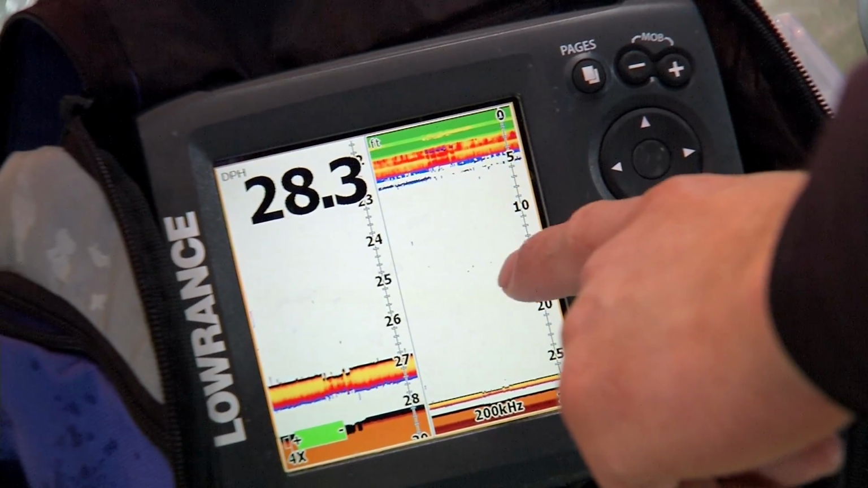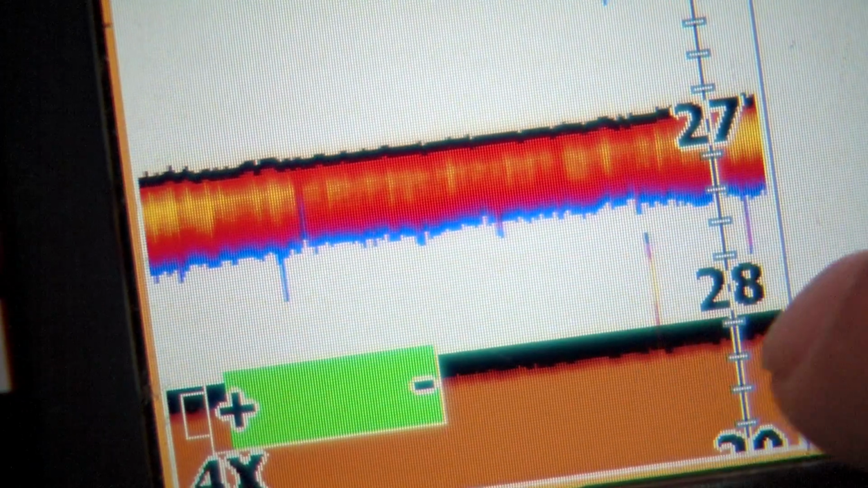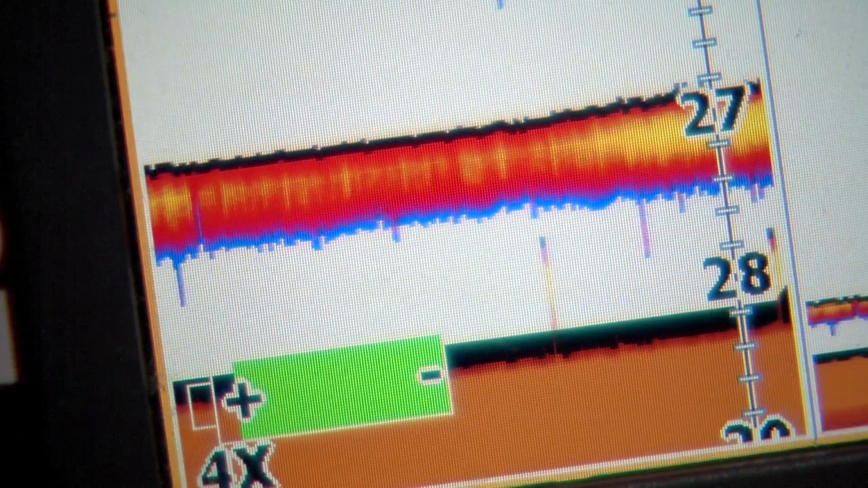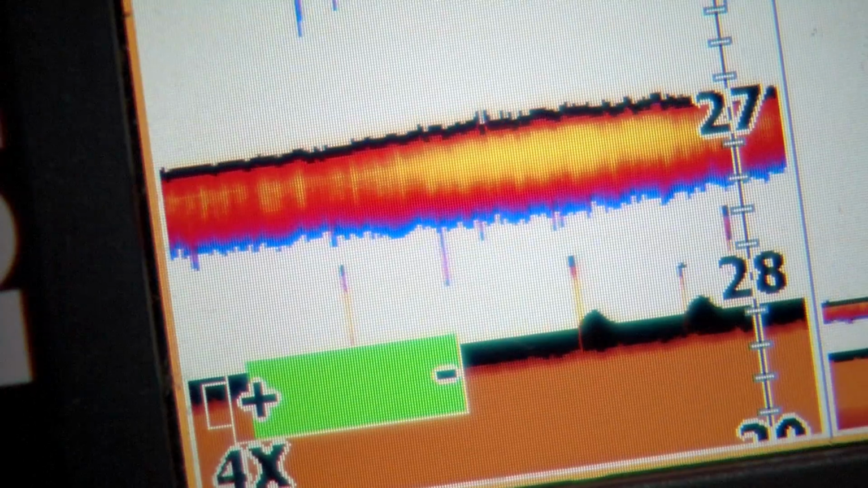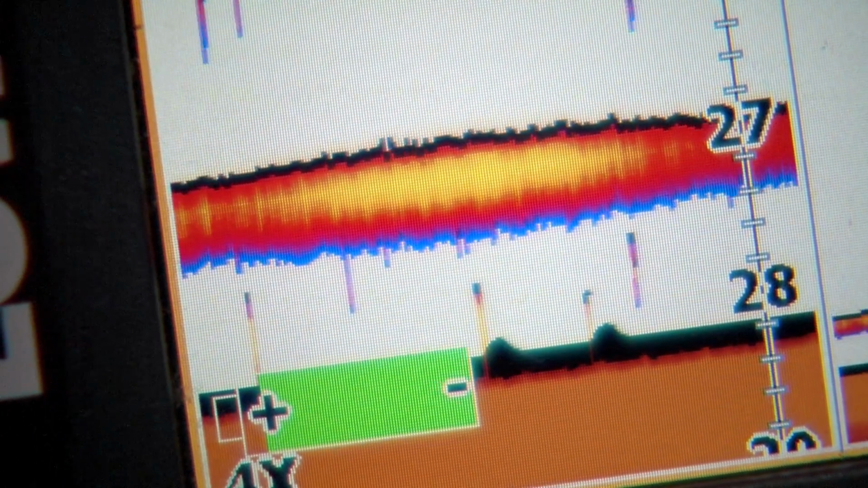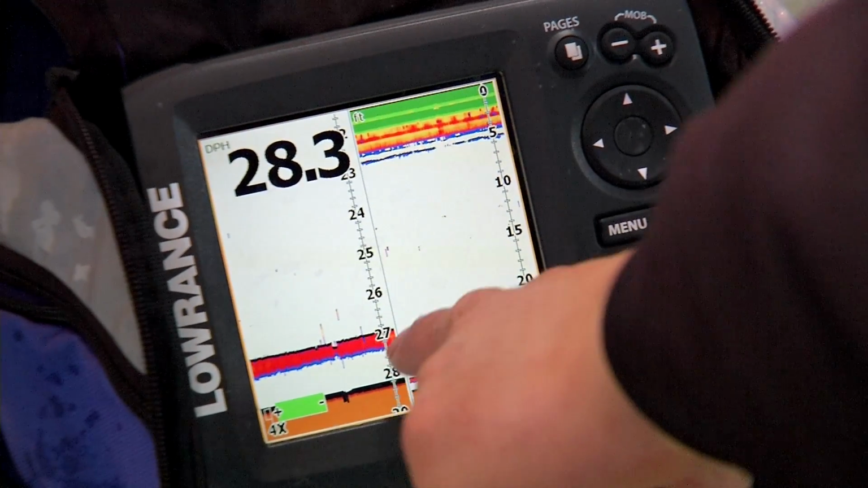So let's look at what I've got on this screen. Here's the bottom down here, this dark line. You'll notice that there's a line running right here just above the bottom. That actually is my dead rod. So that's the jig that I've got down there with a couple lively fatheads on it. I've got it set about a foot above the bottom.